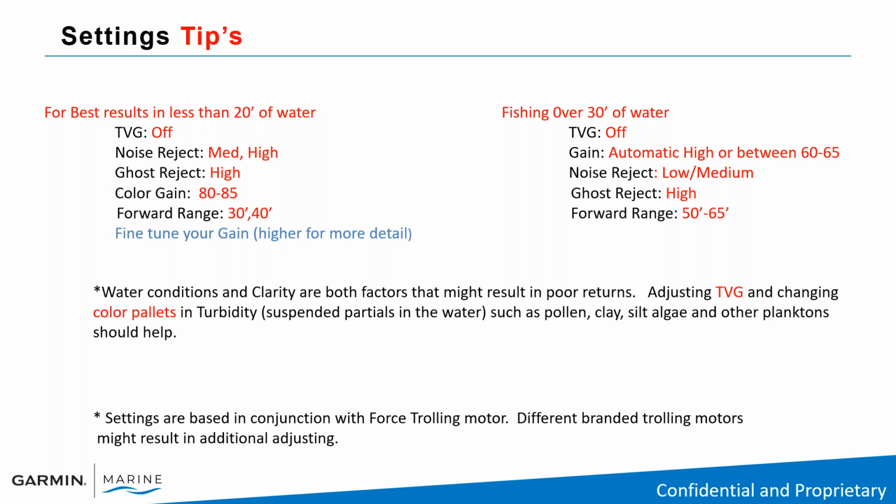But in less than 20 feet of water, try turning TVGs off, noise reject on medium or high, ghost reject on high, color gain at 80 to 85, forward range at 30 to 40 feet. And then you can fine tune your gain higher for more detail. But again, LiveScope is a constant adjustment throughout the day.